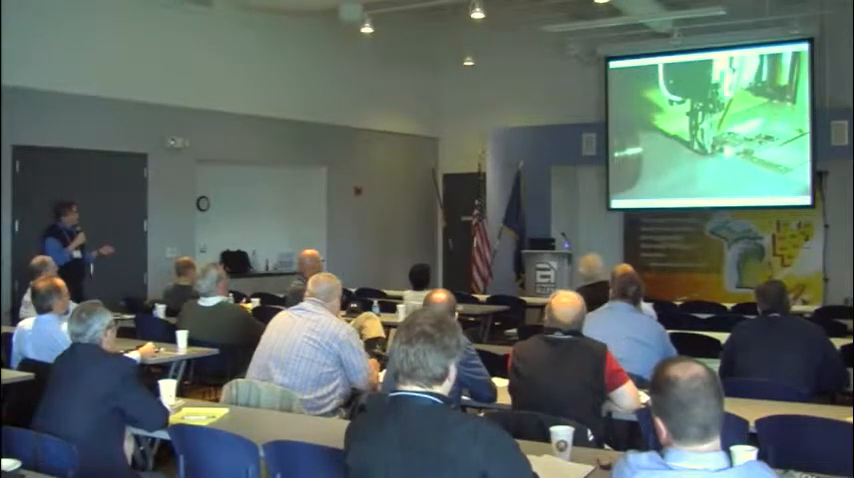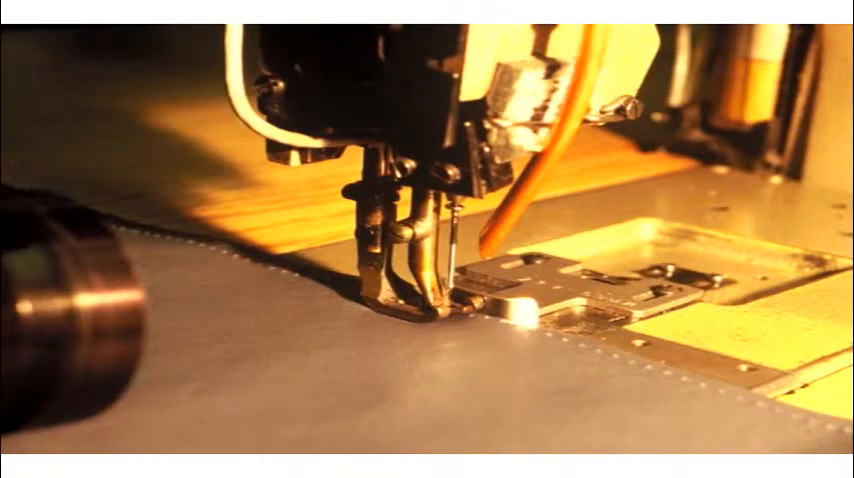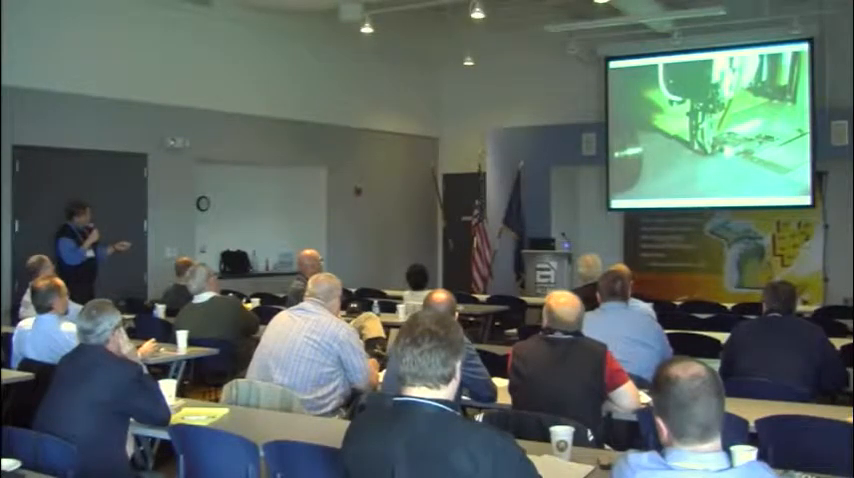This is a close-up. I tried to paint the needle with black, but it only lasted a couple of stitches. It would wear the paint right off. So how do I get a nice, shiny, hard steel, perfect needle to emit so I can make some measurements? The thread was no problem, but that needle was a stinker.